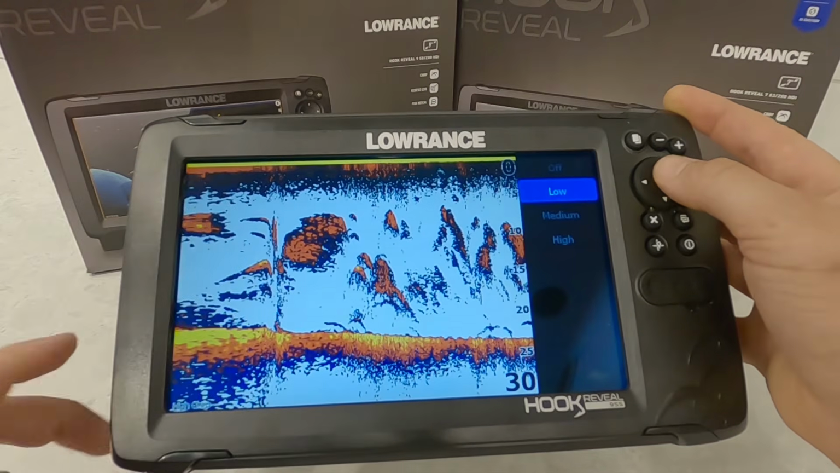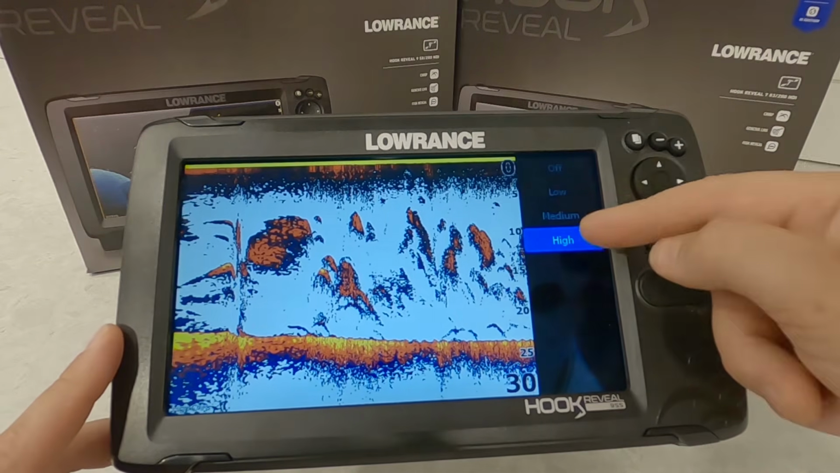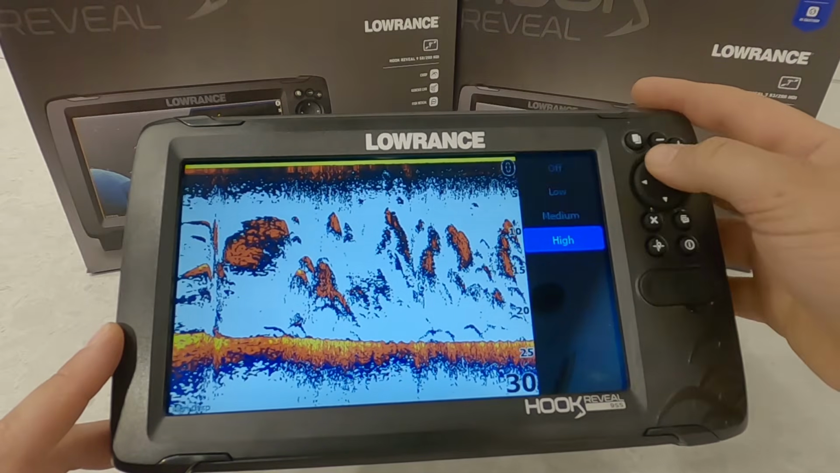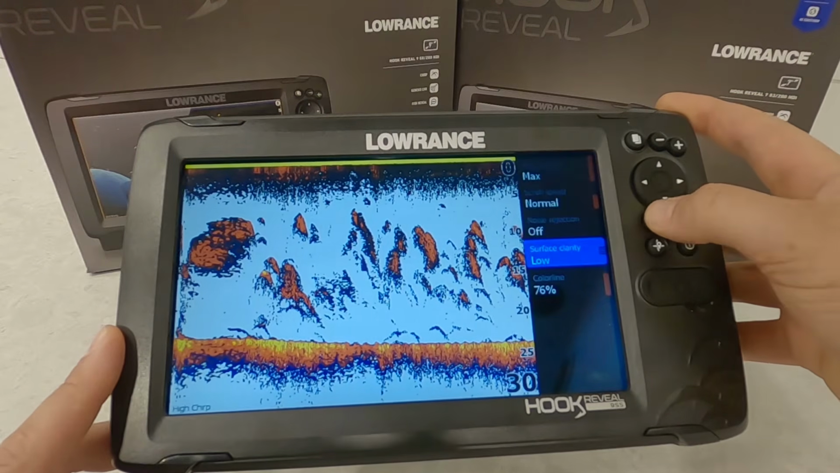Any wave action or any other turbulence, you'll sometimes pick up in the top water column there. We can change those as well. And in the demo, it's not doing anything, but you will see that diminish. That can hinder fish detection a little bit, but Lowrance has actually really done a good job of how their surface clarity works. So I would probably recommend leaving that on low.